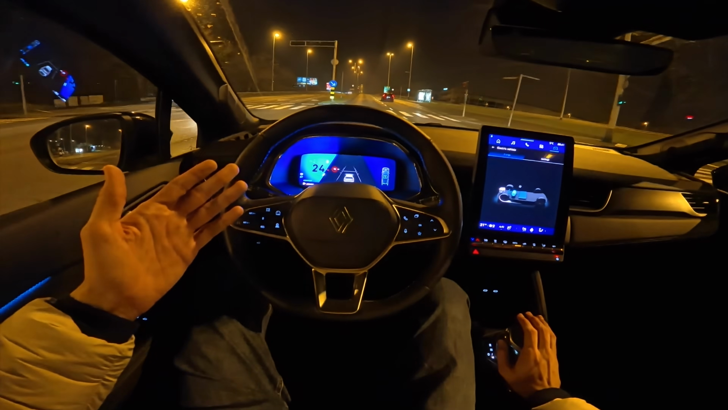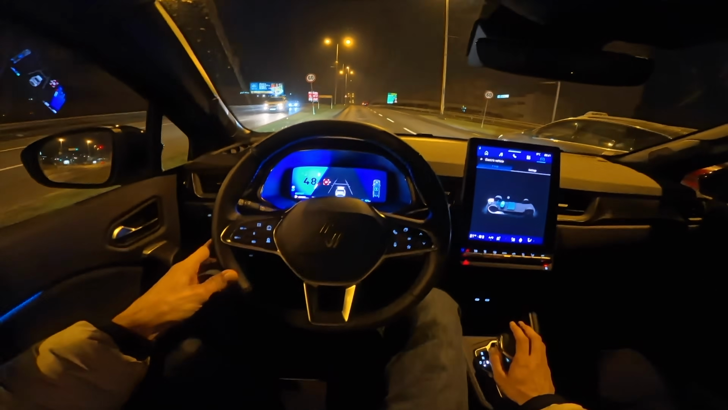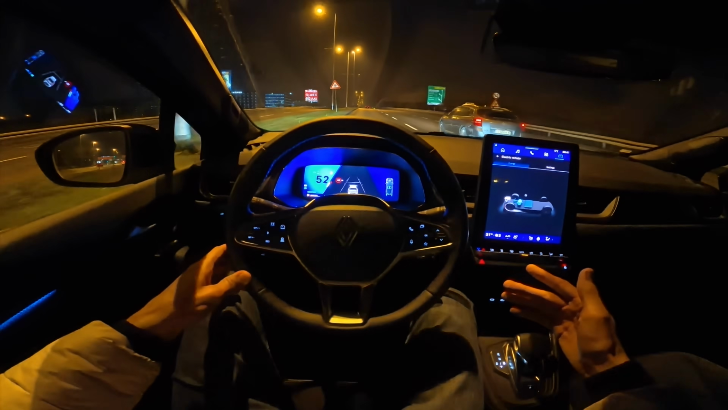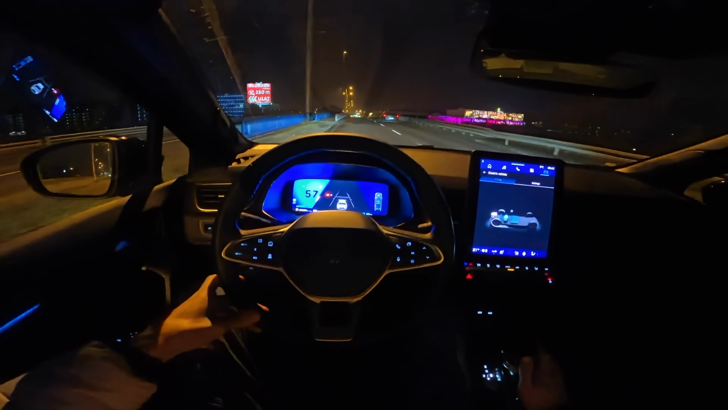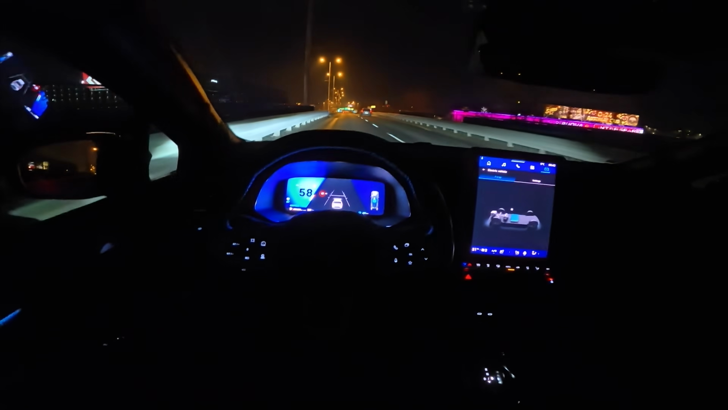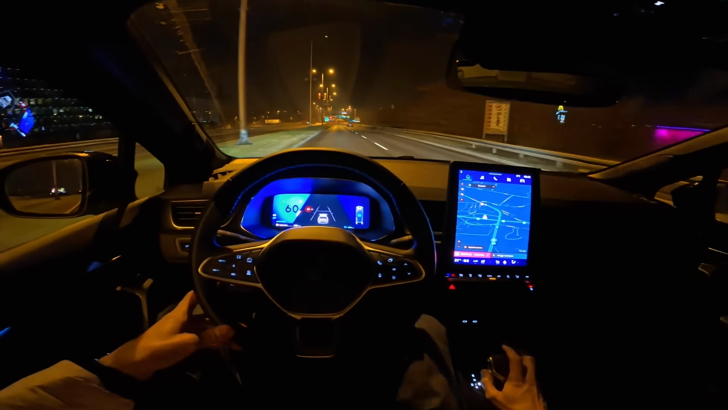Now sometimes I can drive up to 70 or 80 kilometers per hour just electric. If you're not hard on the accelerator, it will continue just driving EV, like now. So I'm driving electric, and then the petrol just kicks in. Okay, we're going to come back to this.